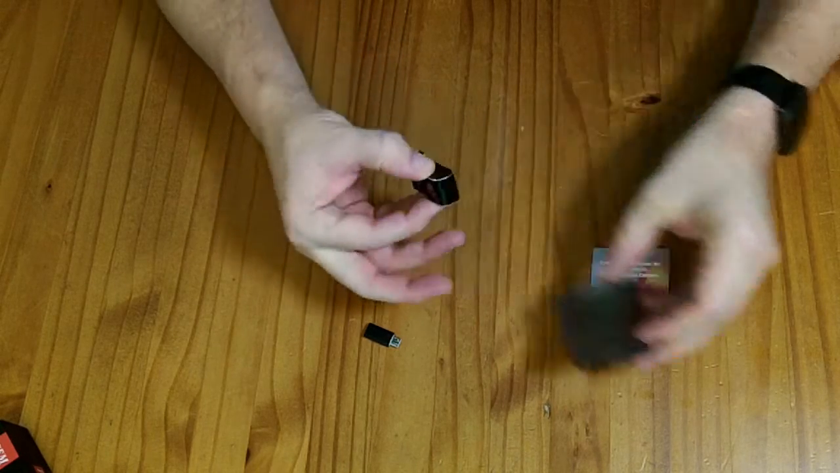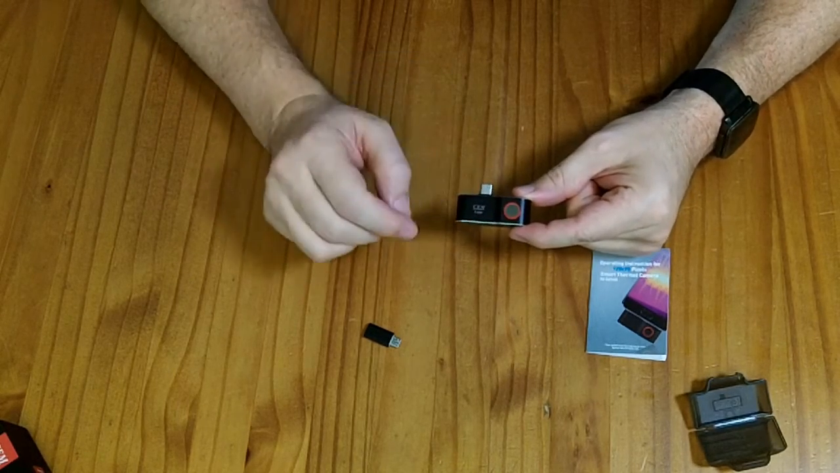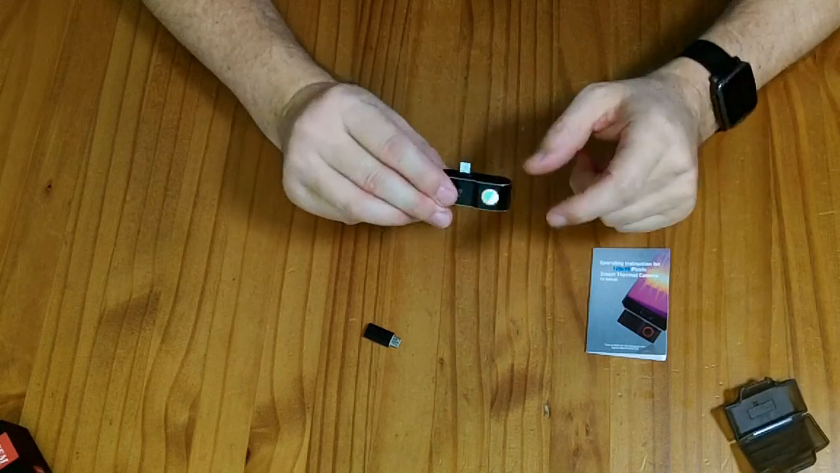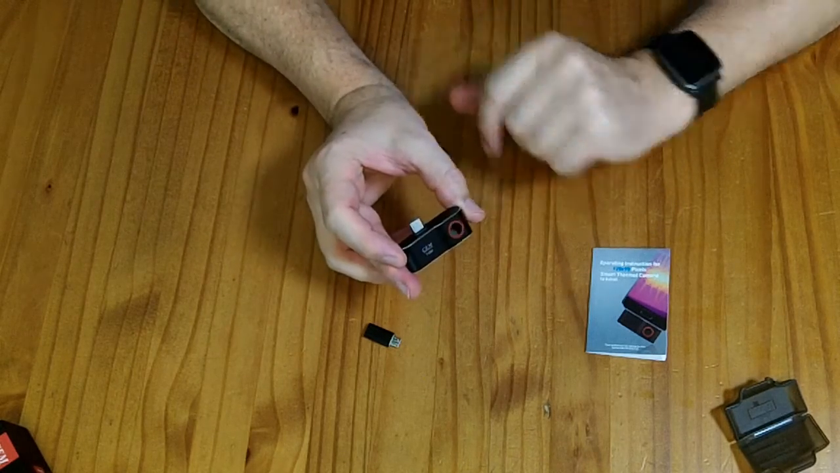And this unit has the infrared sensor right there, and it's not really behind a lens or anything, so they say don't touch the sensor, keep it in the case when you're not using it, don't put any solvents on the sensor. So there are no buttons or batteries, so this is going to get power directly from your phone.